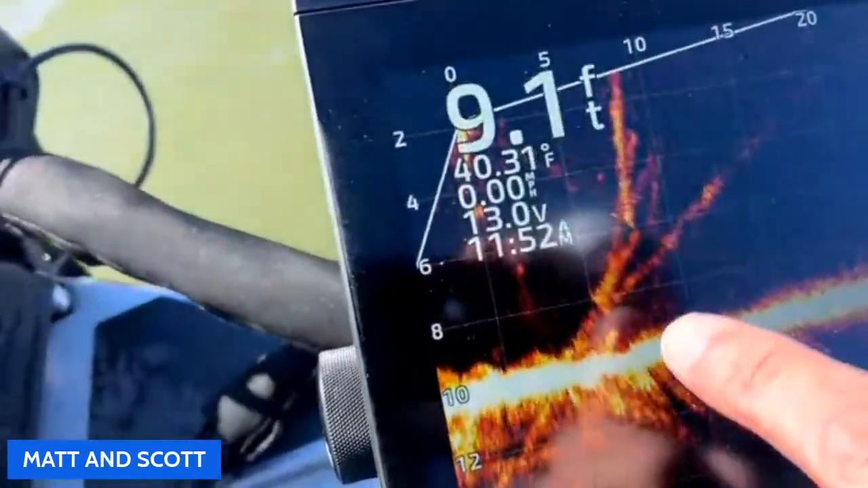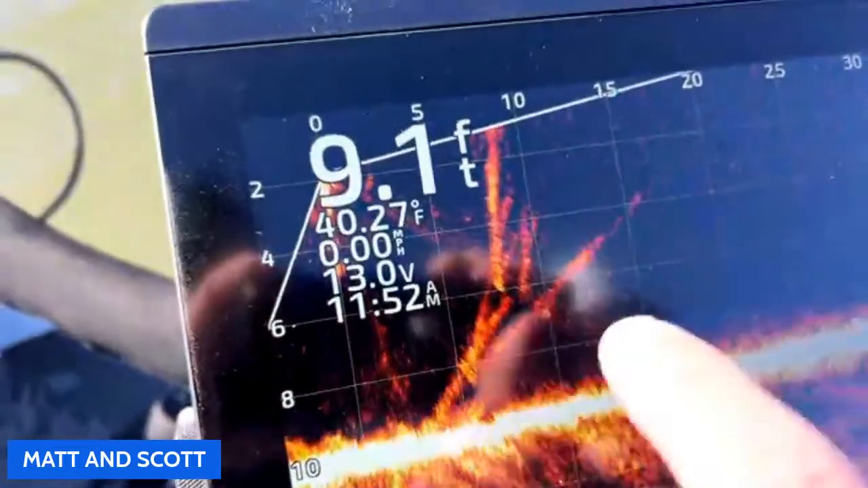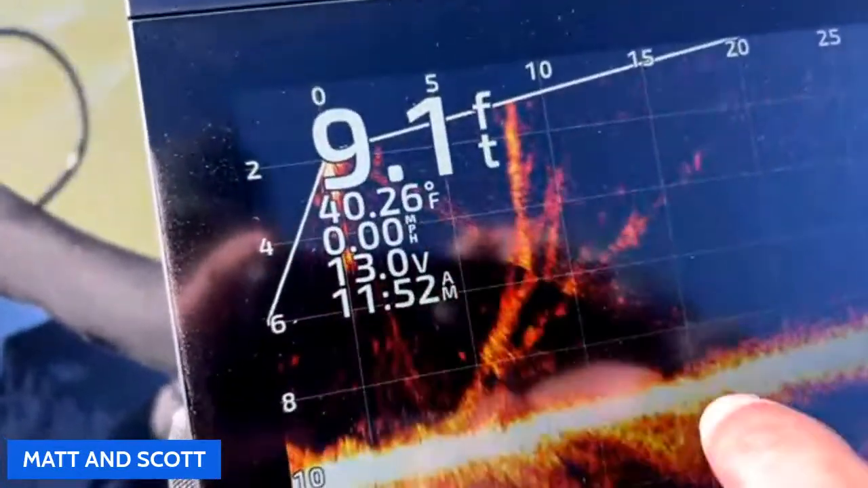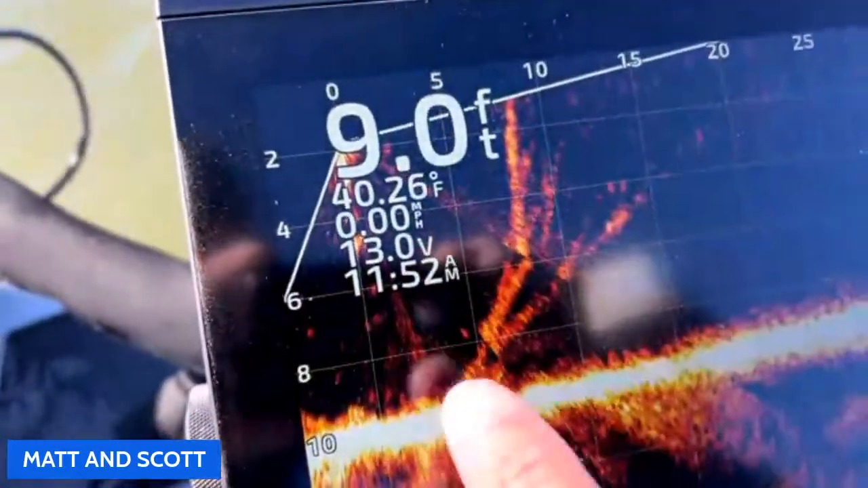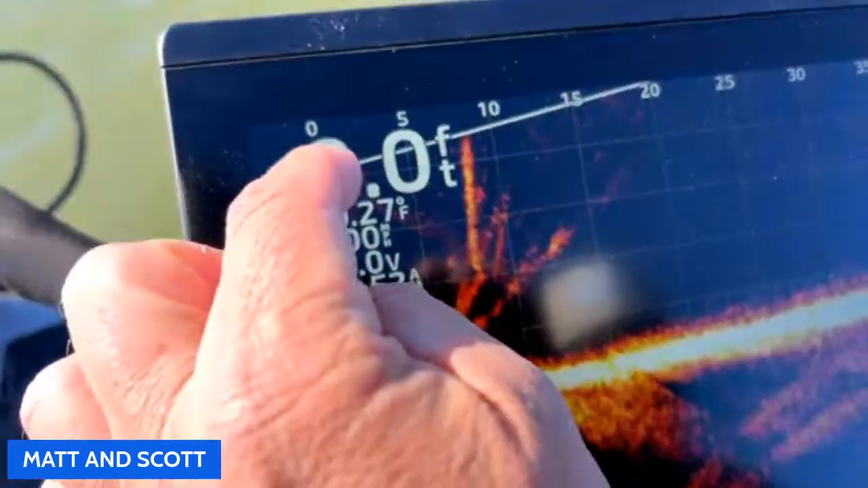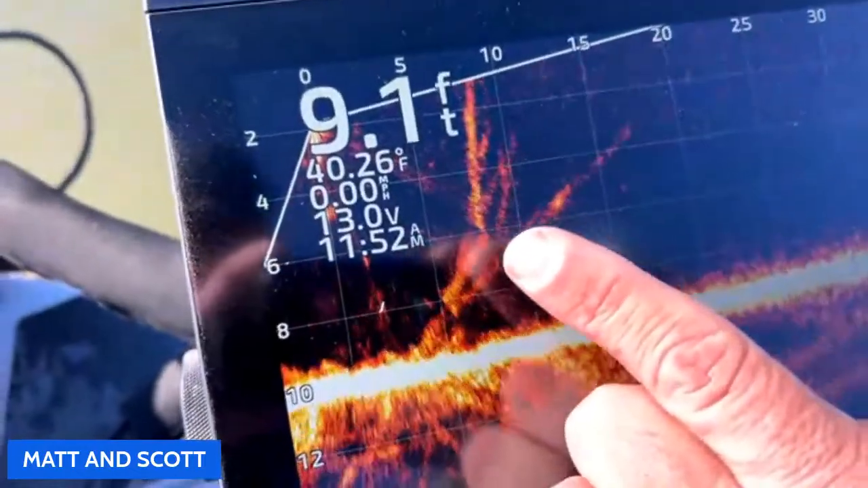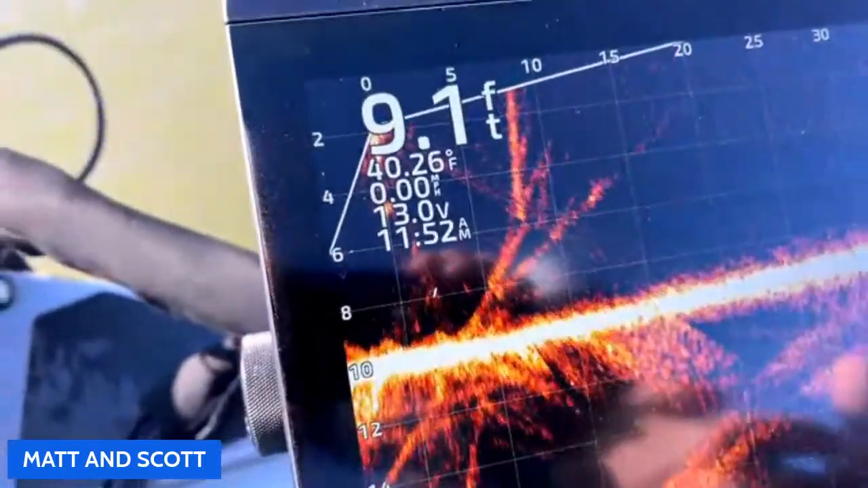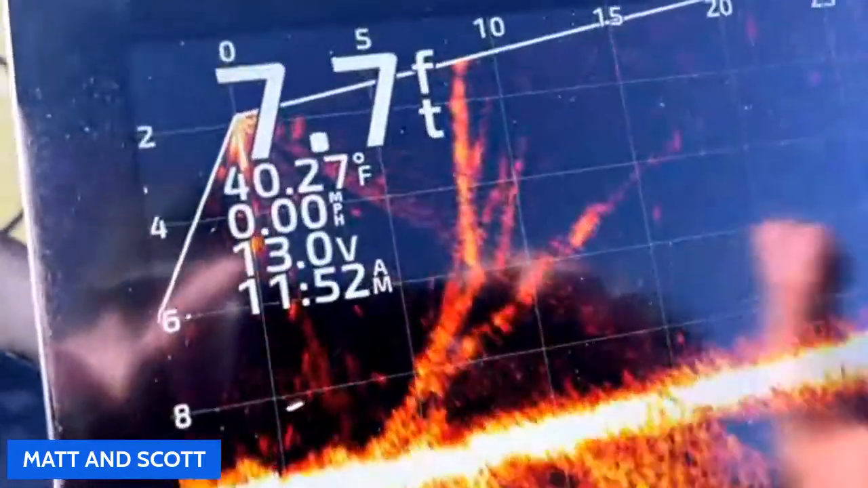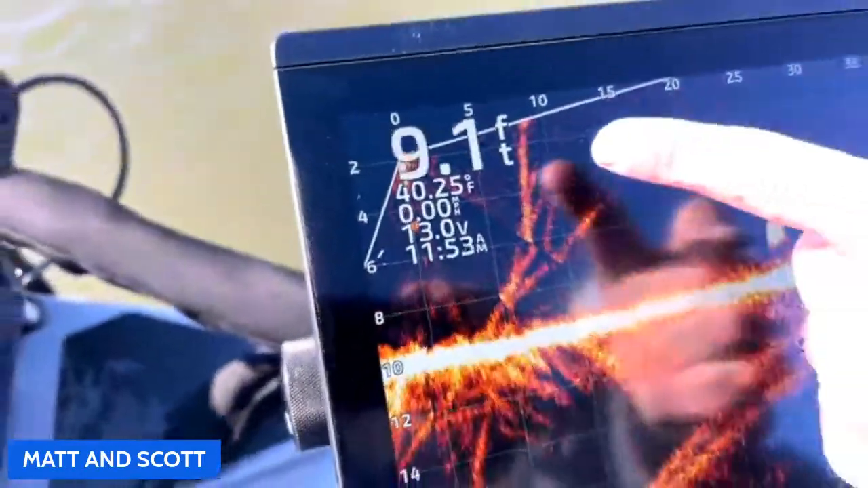And it got the nickname the ghost tree because it looks like a tree coming up and it's got a branch. But like we were talking about with the beams earlier, basically if you notice, we're in 9 foot of water, and guess where it's at? 9 feet. So it's the beam coming down and then it's coming back and hitting itself. That's literally where the two beam signals are running into each other. And that's why this guy up here is running out and he's coming back and hitting himself.